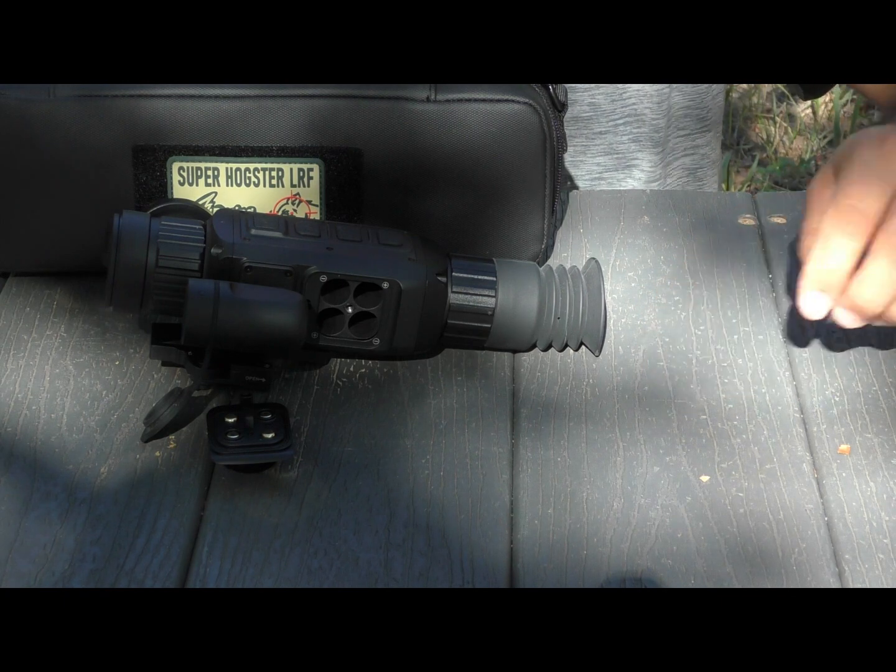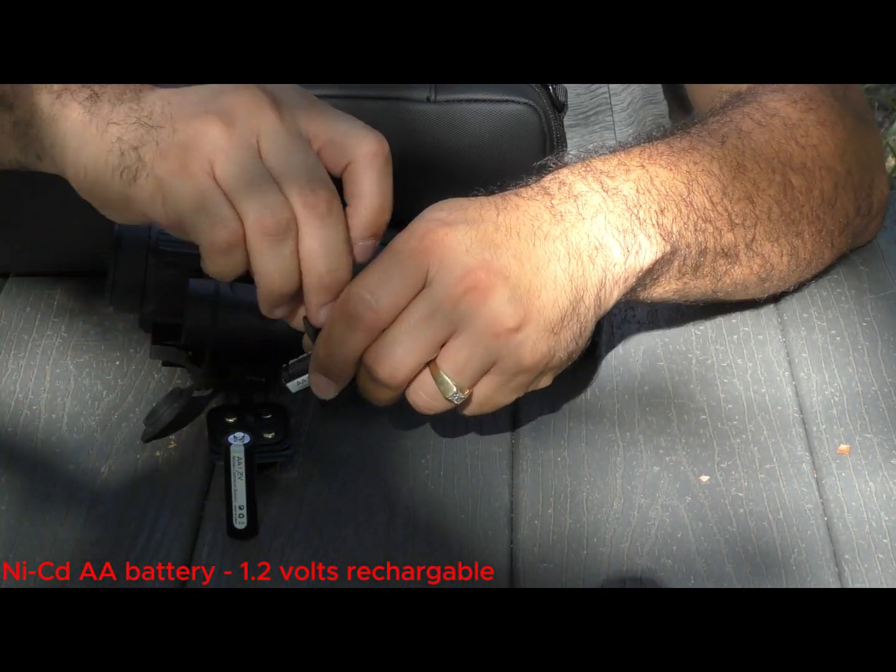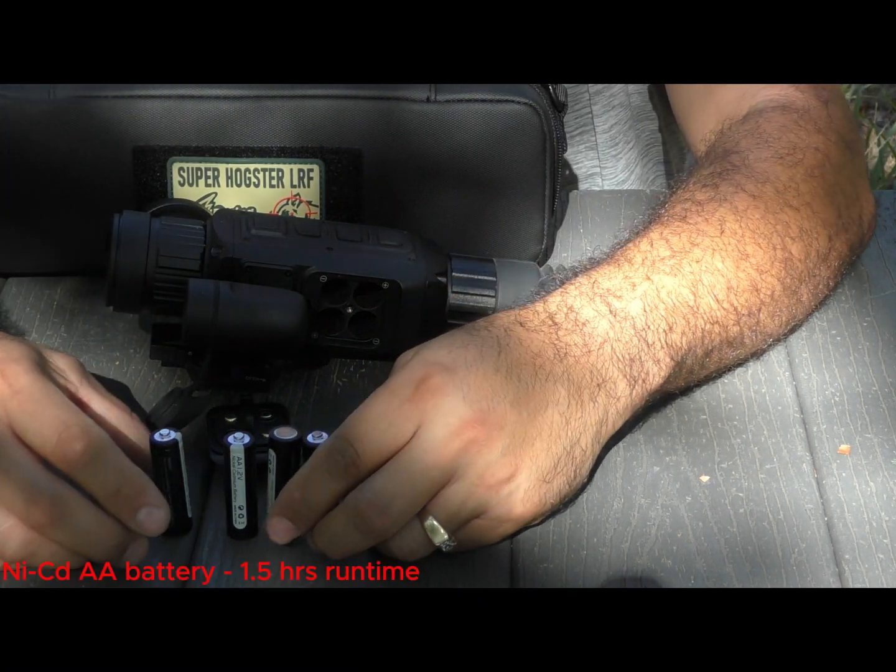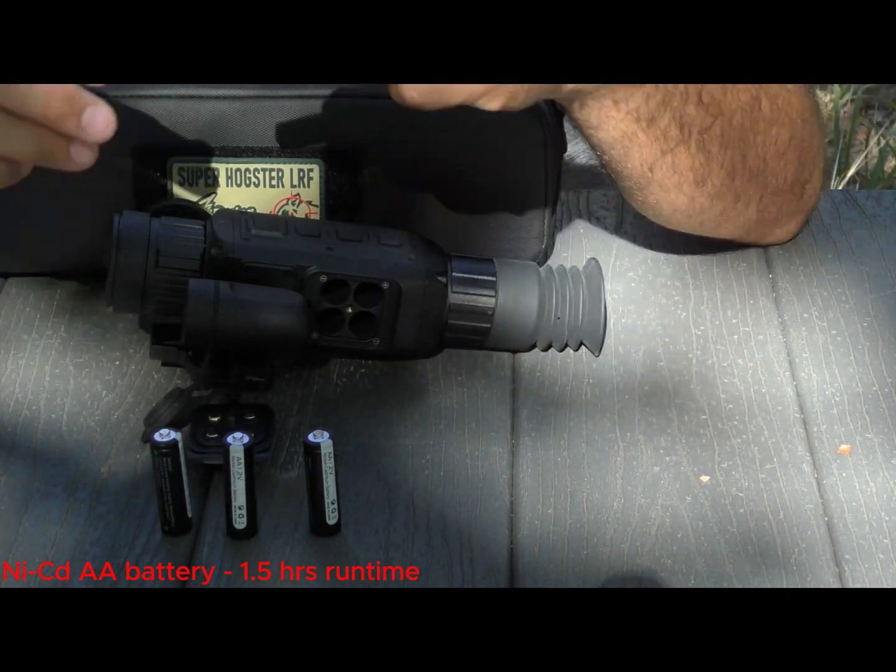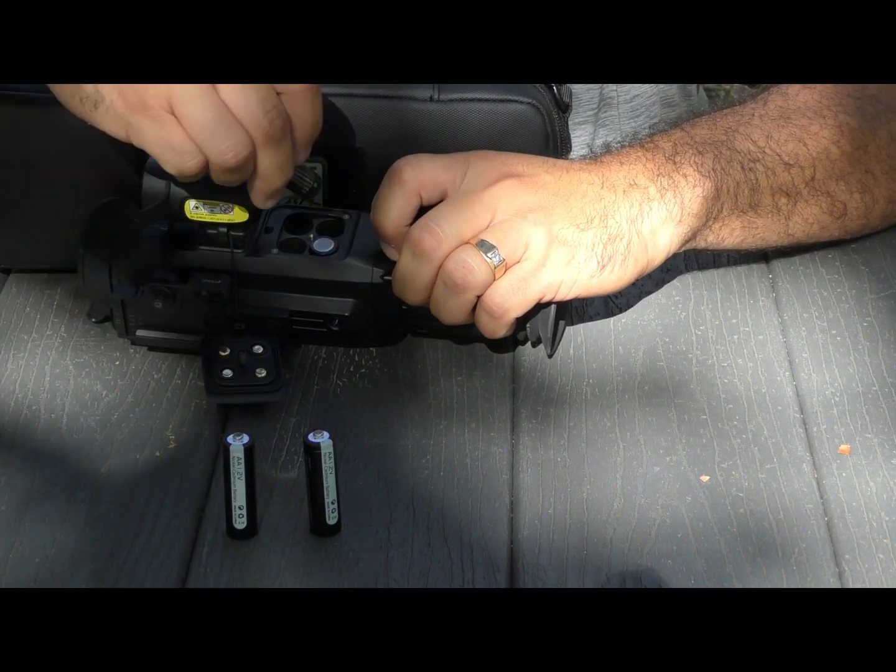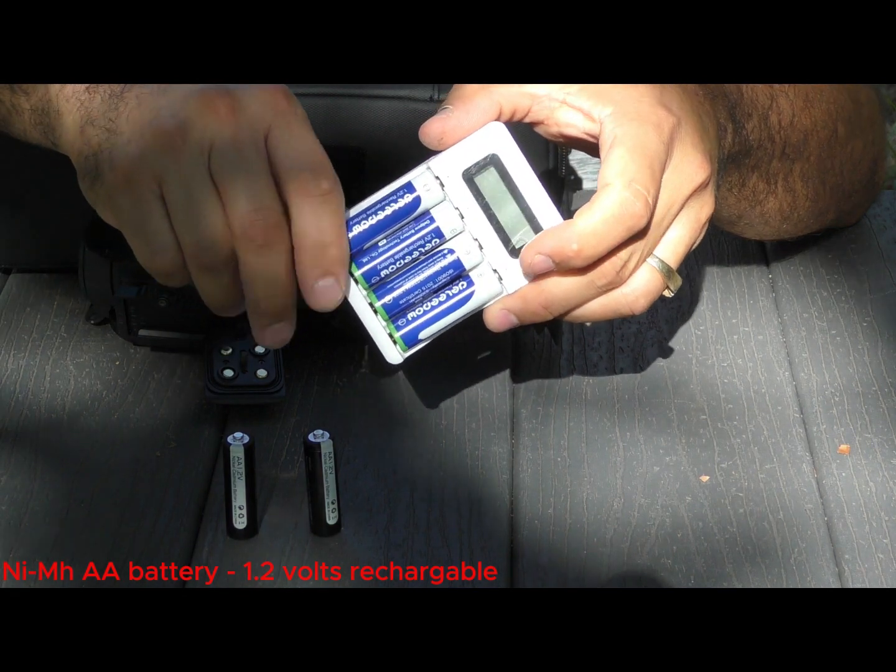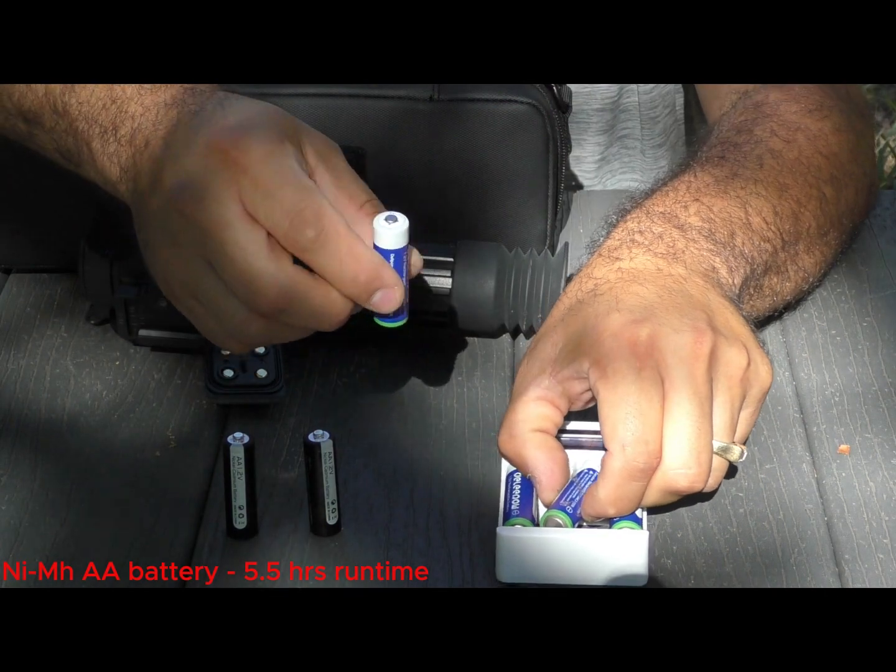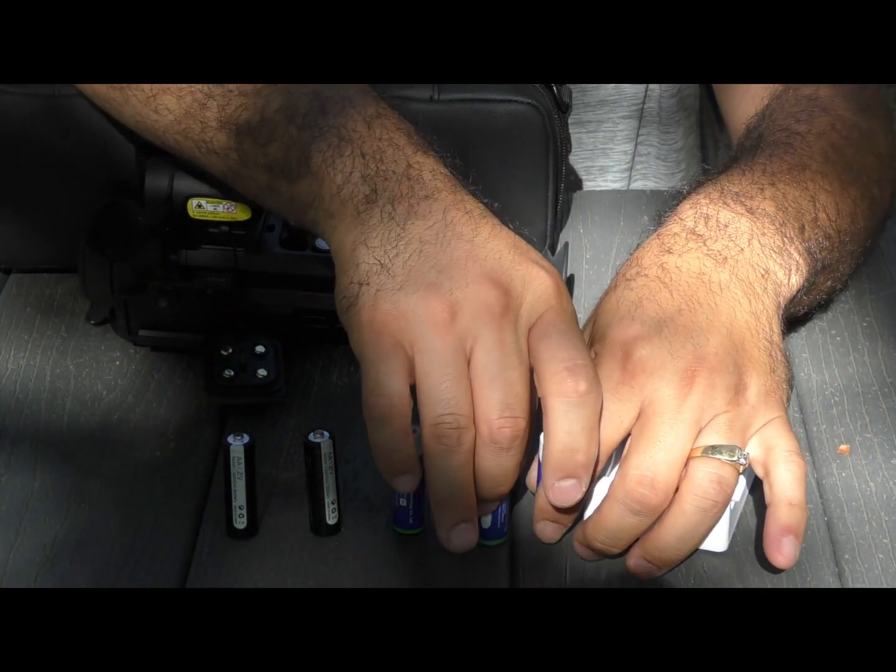We'll start with the 1.2 volt NiCad or nickel cadmium batteries rated at 2300 milliamp hours. These will provide you with 1.5 hours of runtime. If you're needing more runtime than this, you can utilize the 2800 milliamp hour Ni-MH or nickel metal hydride batteries that will provide you with 5.5 hours of usage. Again, all these runtimes will be impacted if you're using features such as Wi-Fi streaming, the compass, and the LRF